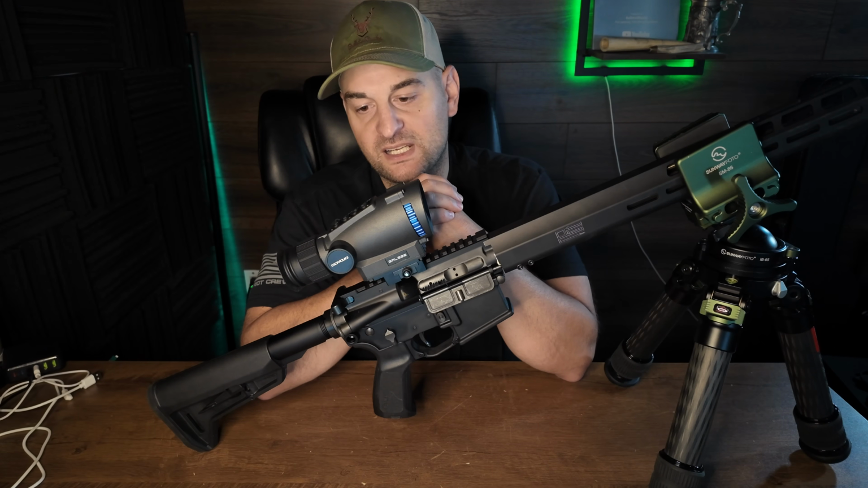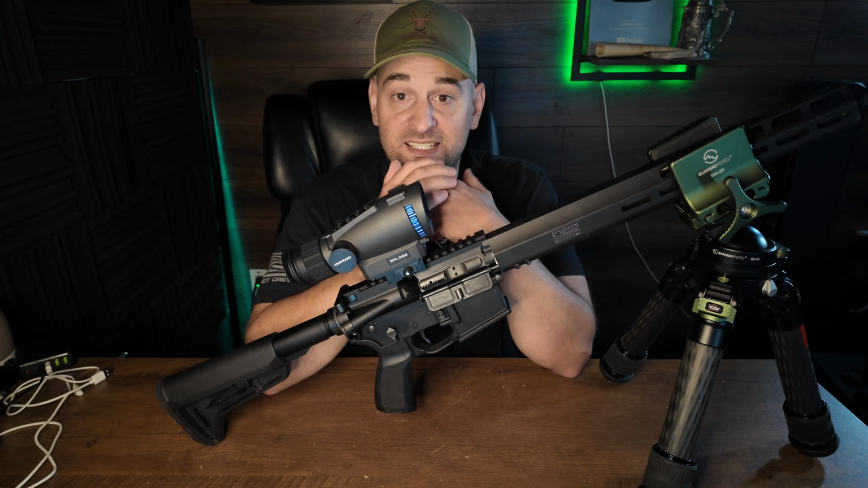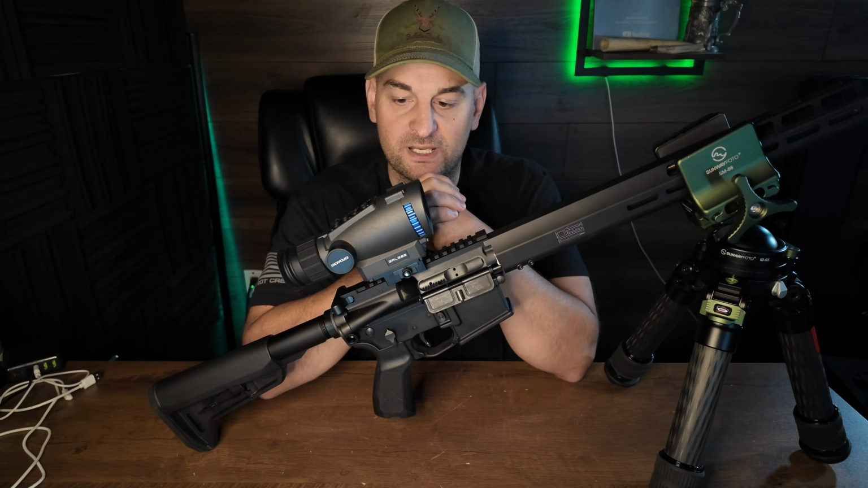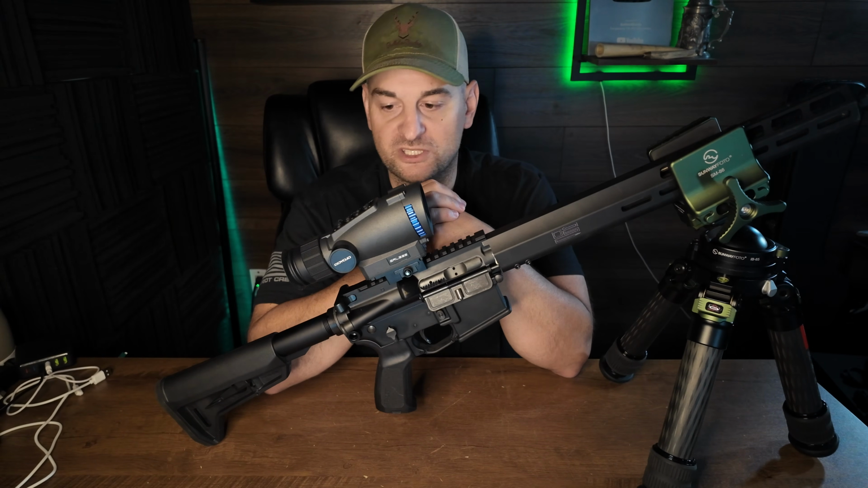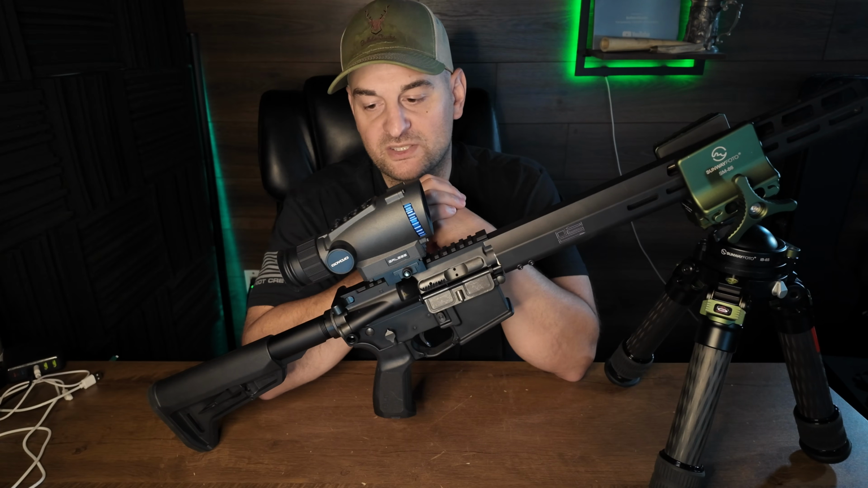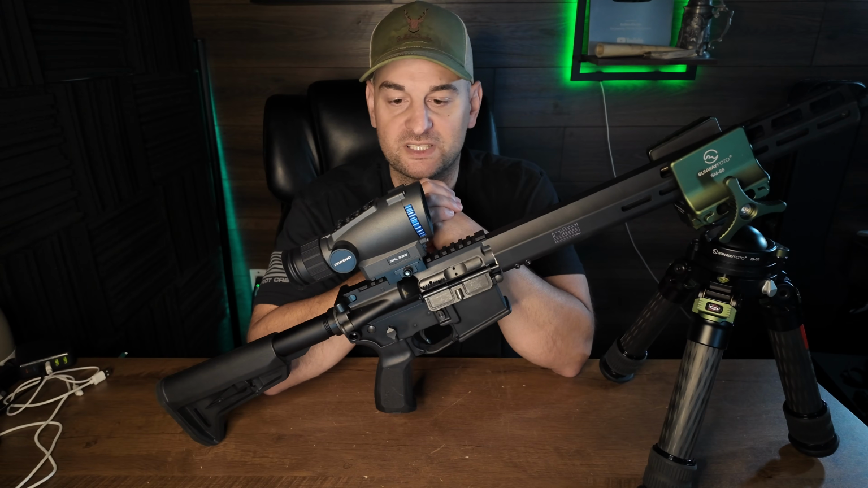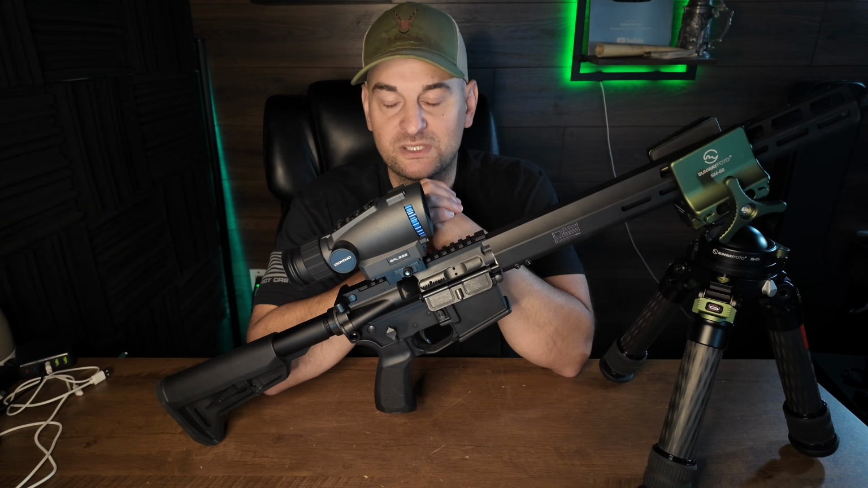Negatives with this optic might be the menu is easy to operate, but I have seen menus that are easier to operate, especially when it comes to the one-shot zeroing. In addition, the resolution, once you get past several hundred yards, does break down considerably, but it's surprisingly good in its budget class. So don't get me wrong, this is a fantastic entry or mid-entry level thermal optic, and it worked fantastically.